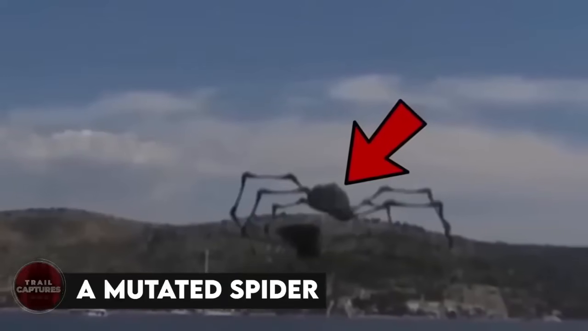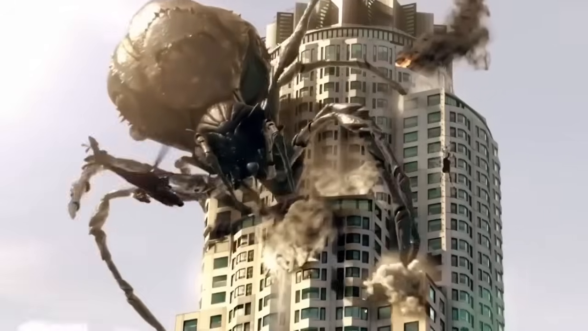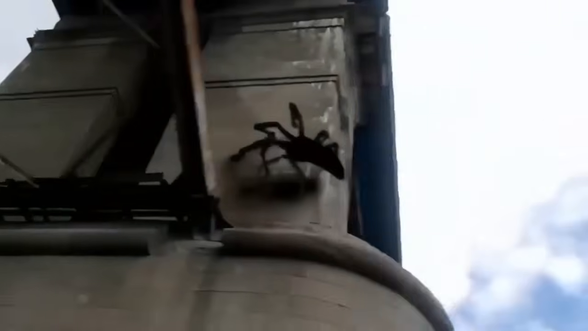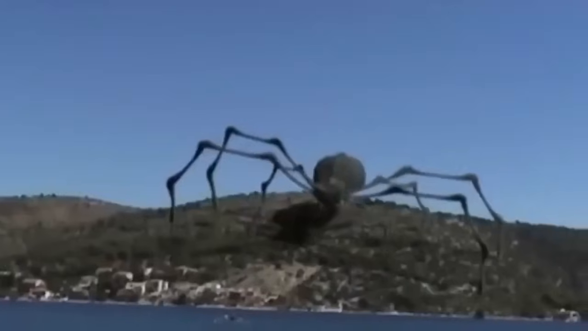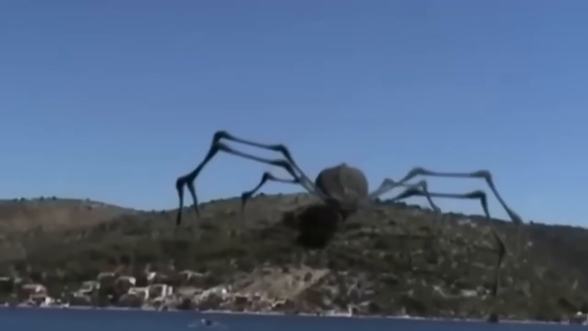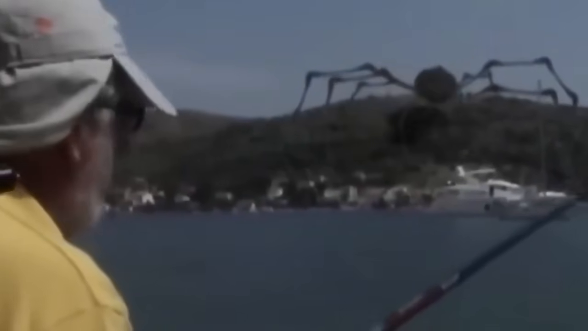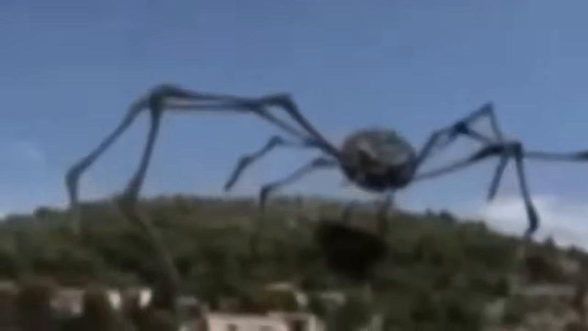A mutated spider. If you think giant mutated spiders are only in the sci-fi movies, you think wrong, and this video will show you how. People in Ragasnika were shocked when one morning they saw this giant spider crawling across this hill. Luckily, it was far away from the population, so no one got harmed. But the most mysterious part is that the spider just vanished in a few minutes. Where did it go? No one knows.